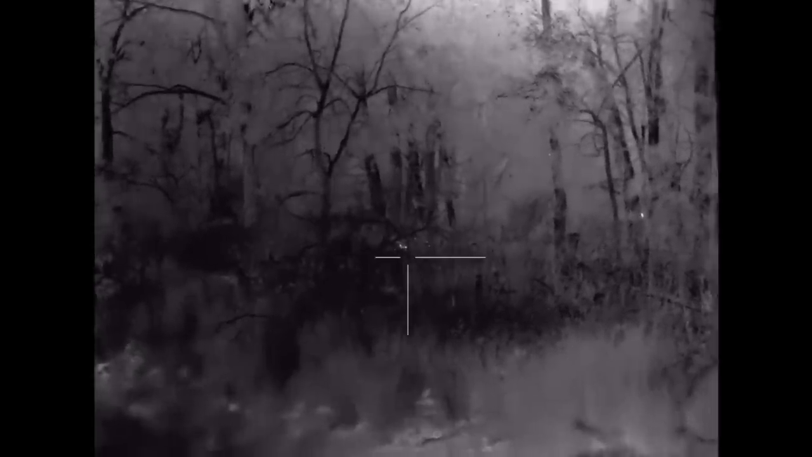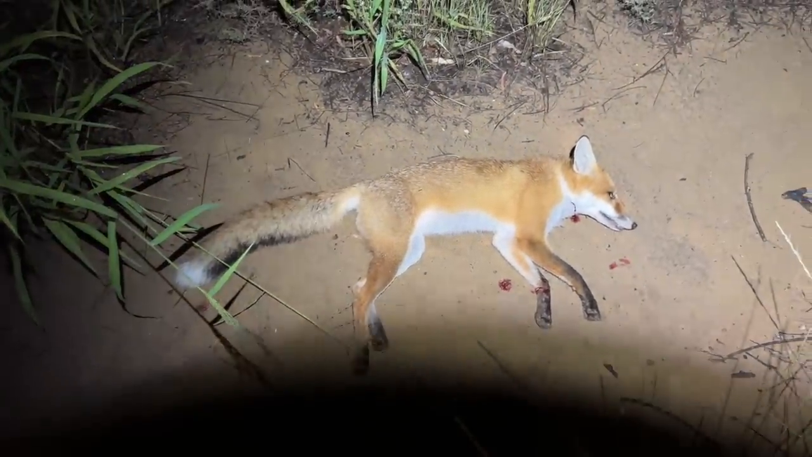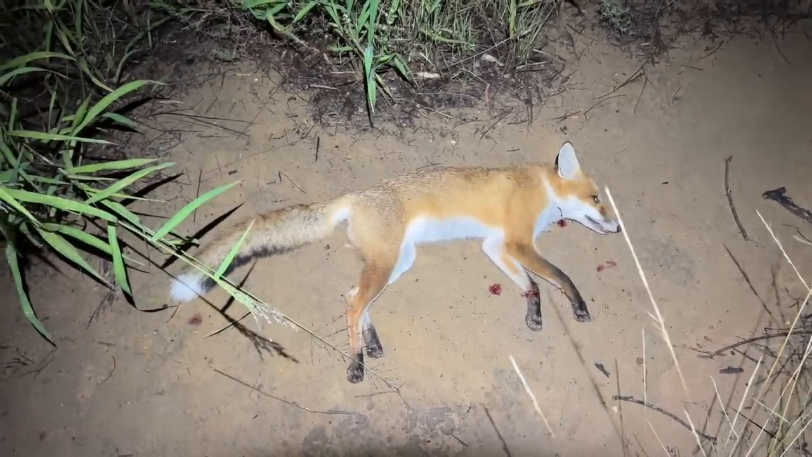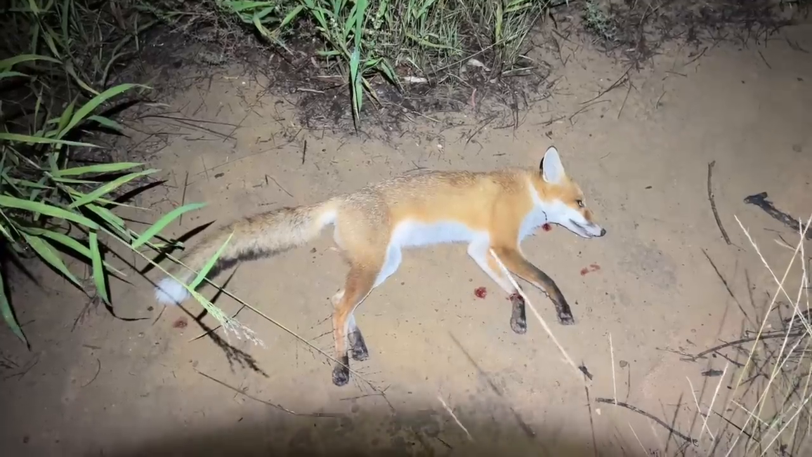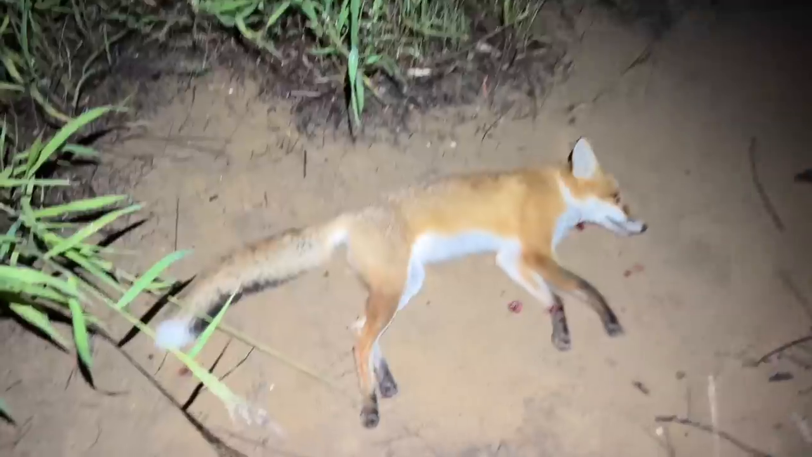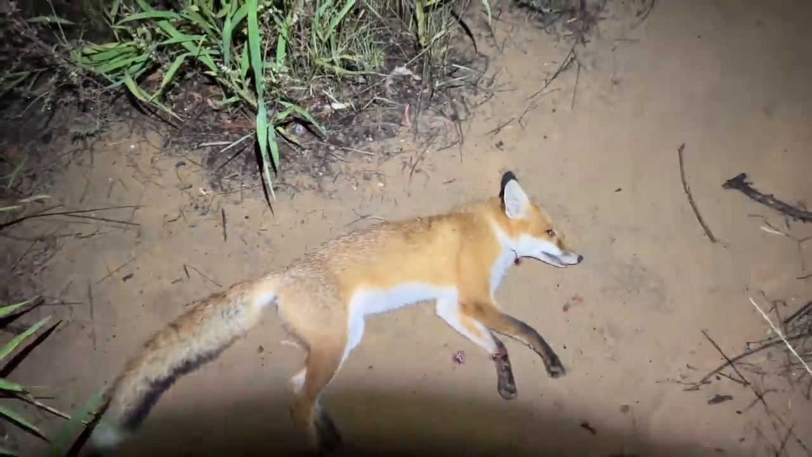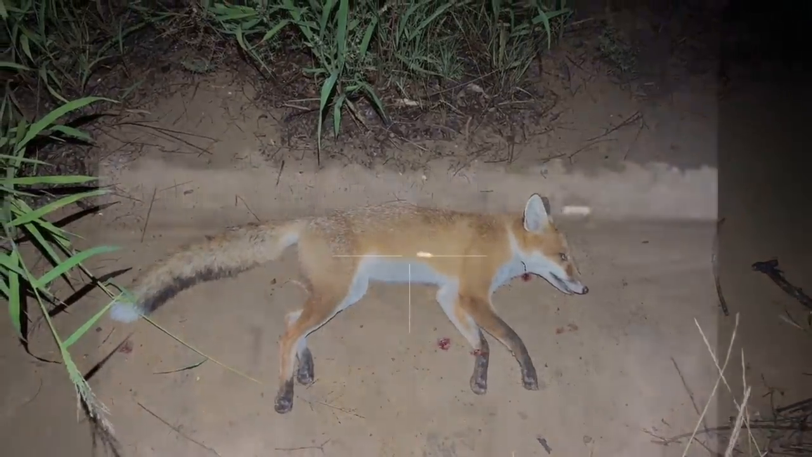That got him. Righto, little fox I just got. I just got back to another farm, my parents' place, and there's a fox on the dam here as we're driving in. So anyway, we might go for a bit more of a look around while we've got the guns out and see what else we can find. What have we got first? This is a little vixen, so that's good. Quite a nice looking fox.